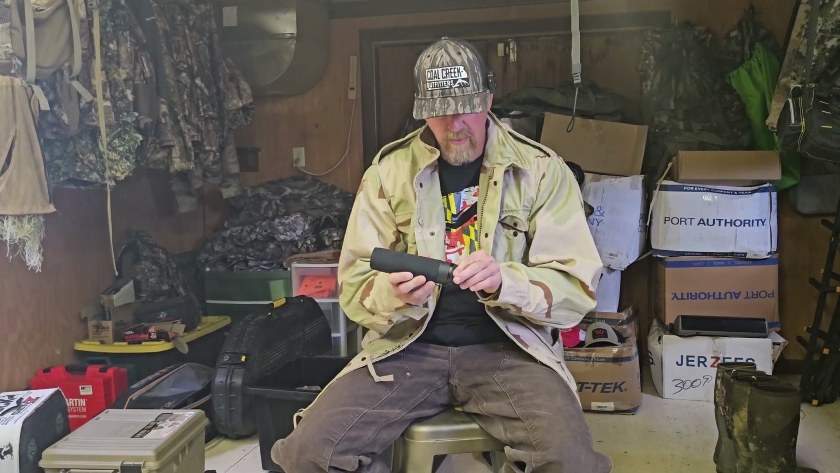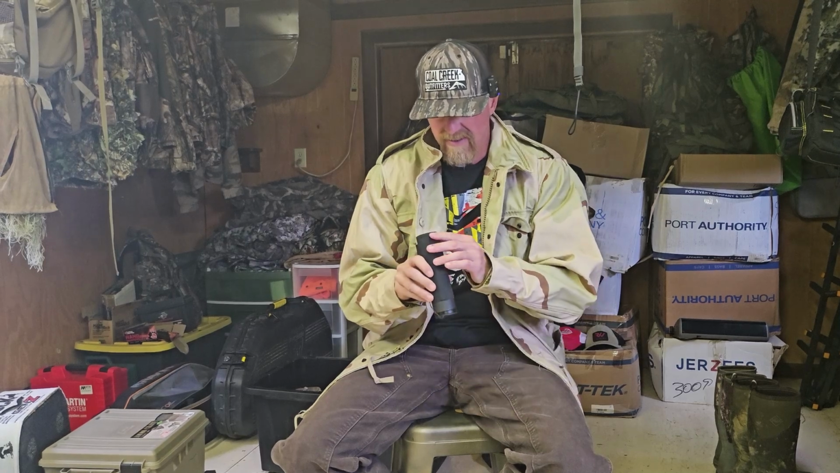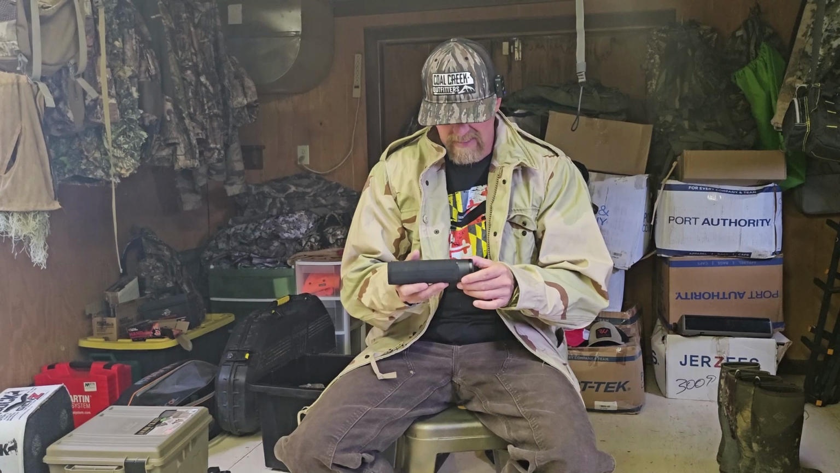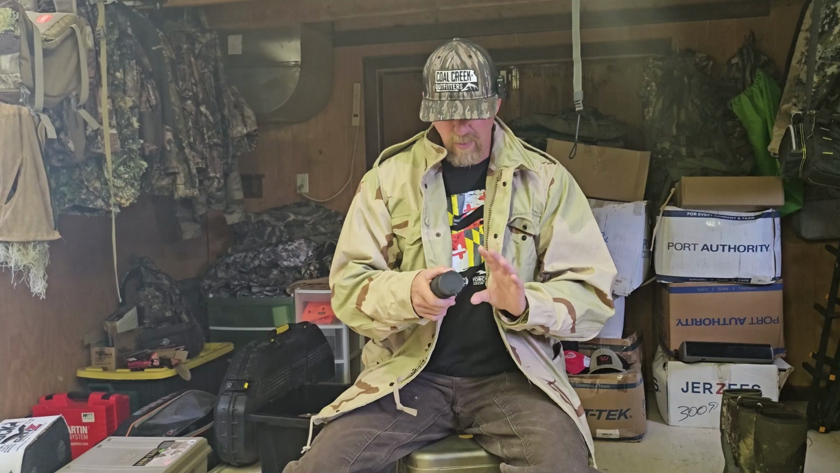For recovery purposes, this thing could help out super. It seems really, really good so far. It's just super clear. I could look at a person from 10 feet away and I can count their teeth. That's how clear it is. It just blew my mind. And it takes a lot to make me excited, but this thing is super awesome.